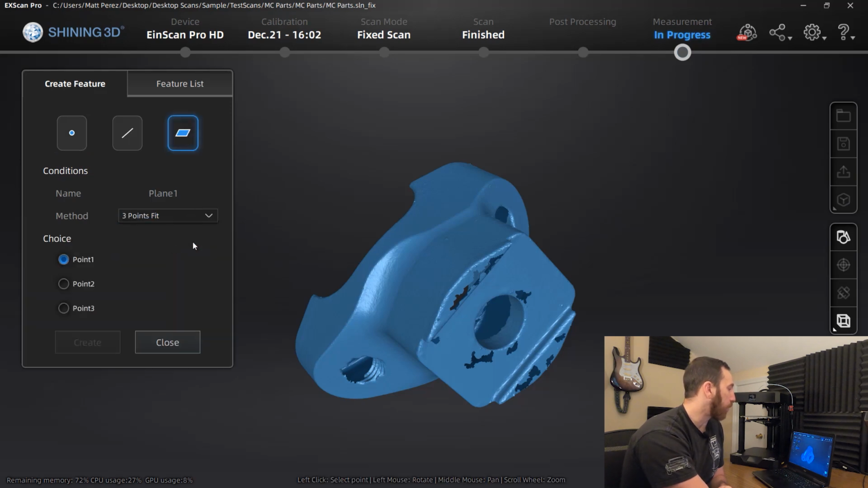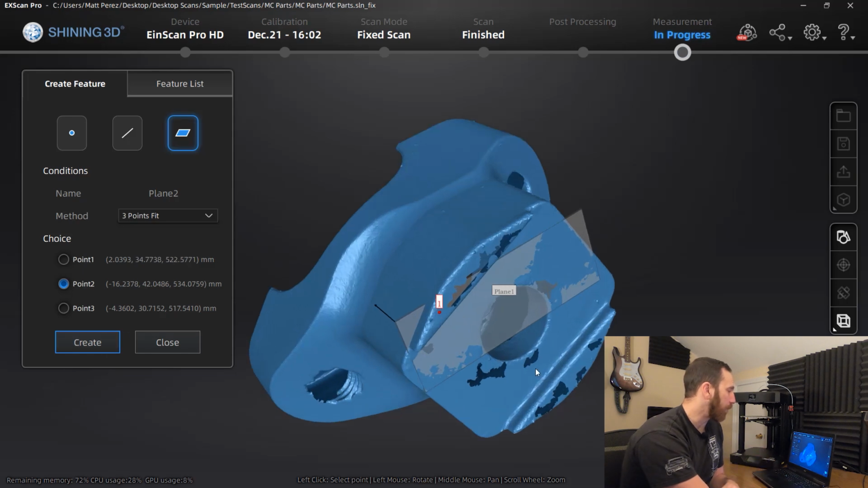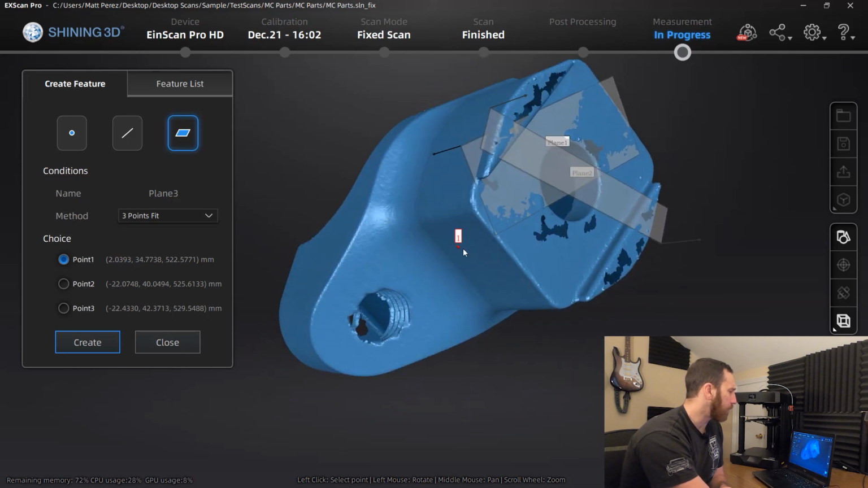I'm going to select 3 points that I feel are an accurate representation of the base. We're going to create that. If we want to do this again, for example, if we want a plane off the bottom of this part, we create another plane, that's plane 2. We can rotate this around. We can create another one off the side of the part.